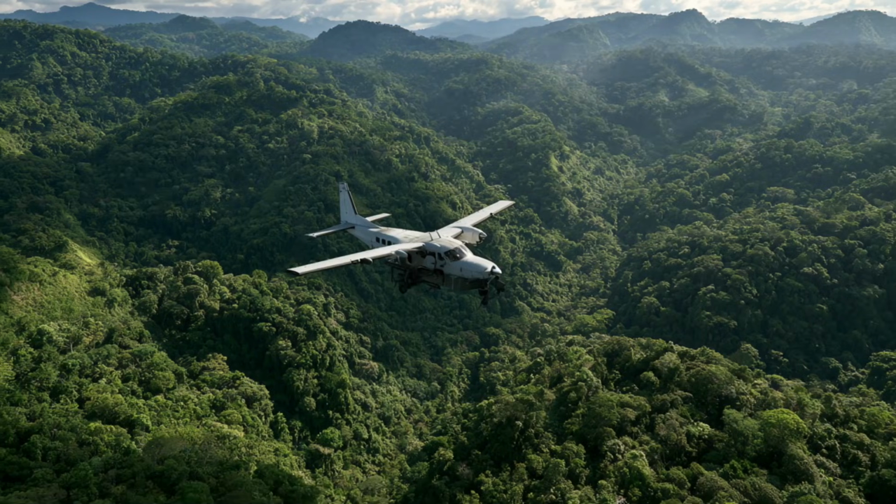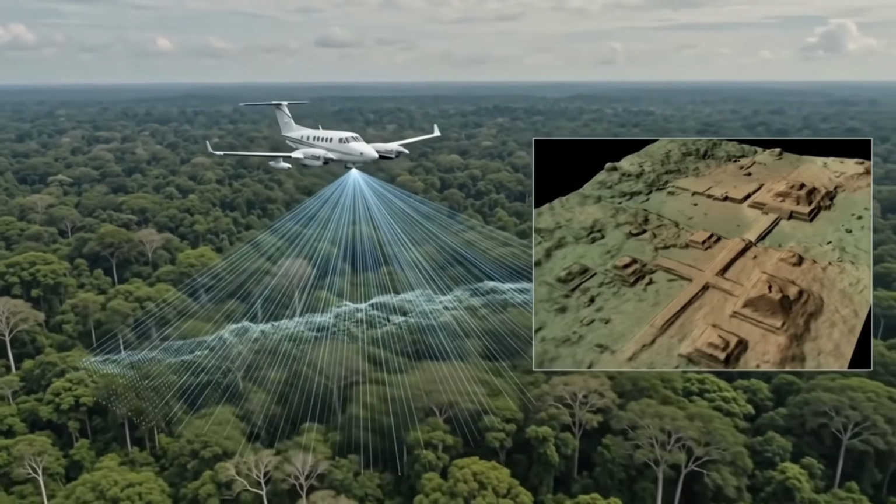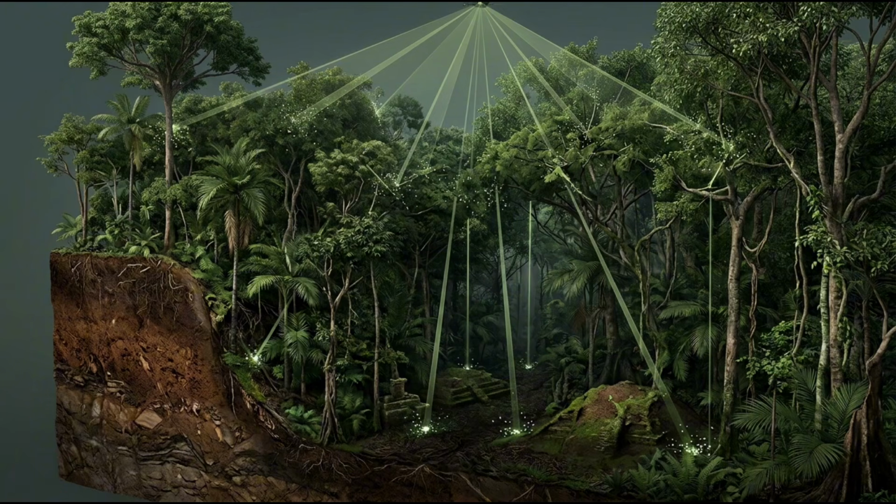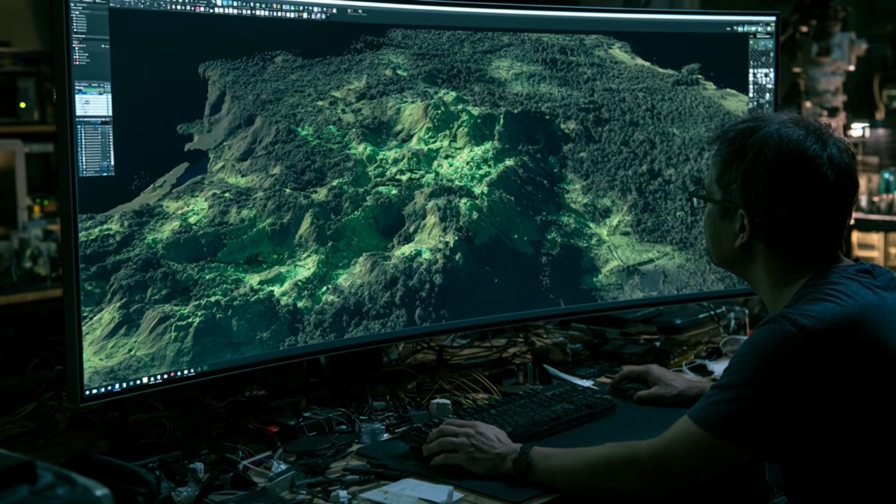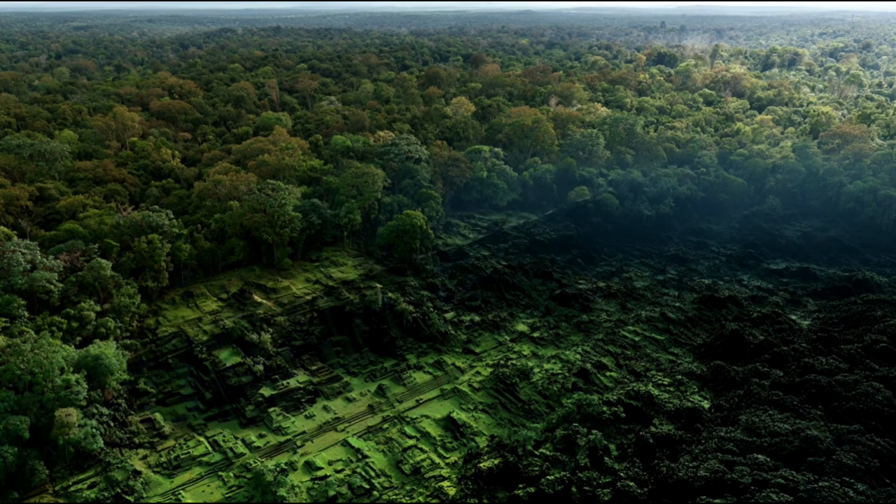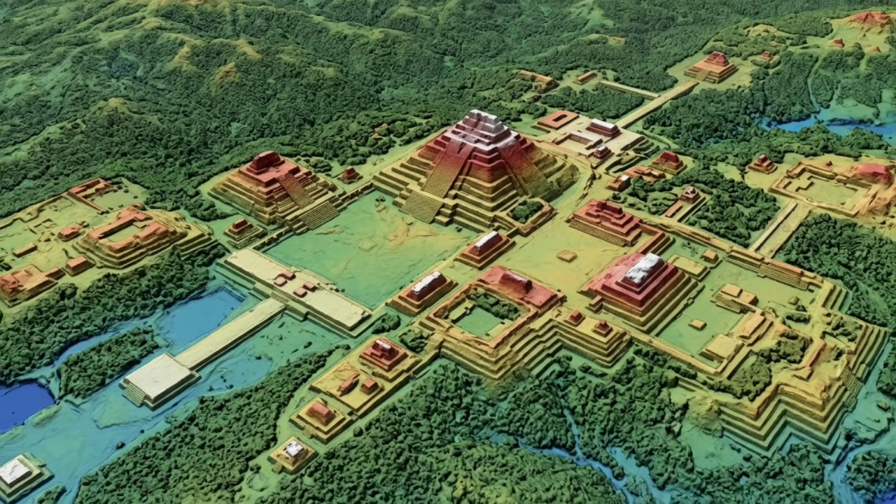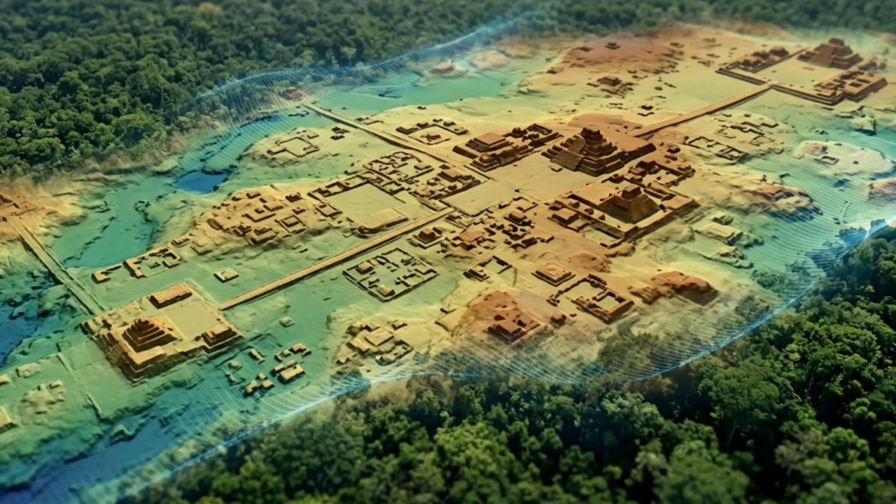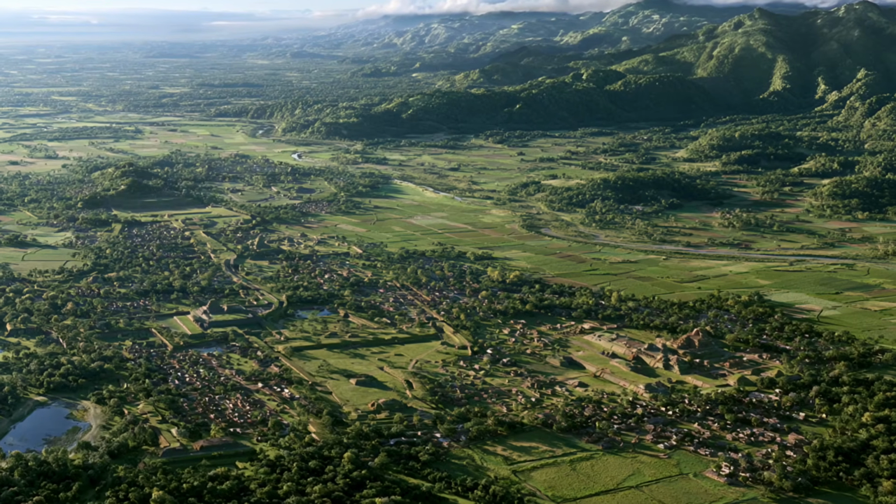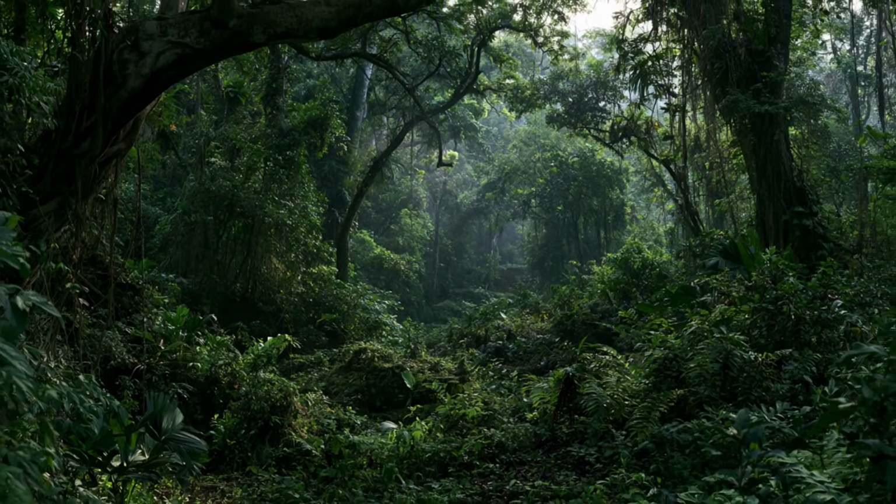Aircraft carrying a technology called LIDAR began sending enormous numbers of laser pulses down through the canopy. Most struck leaves and branches, but some reached the forest floor. Once those measurements were processed, researchers could digitally strip away the vegetation from the resulting model, and the jungle began to disappear. What emerged underneath wasn't just another forgotten temple. It was the outline of an entire ancient landscape, built, modified, and connected by people, on a scale that had been extraordinarily difficult to see from below.